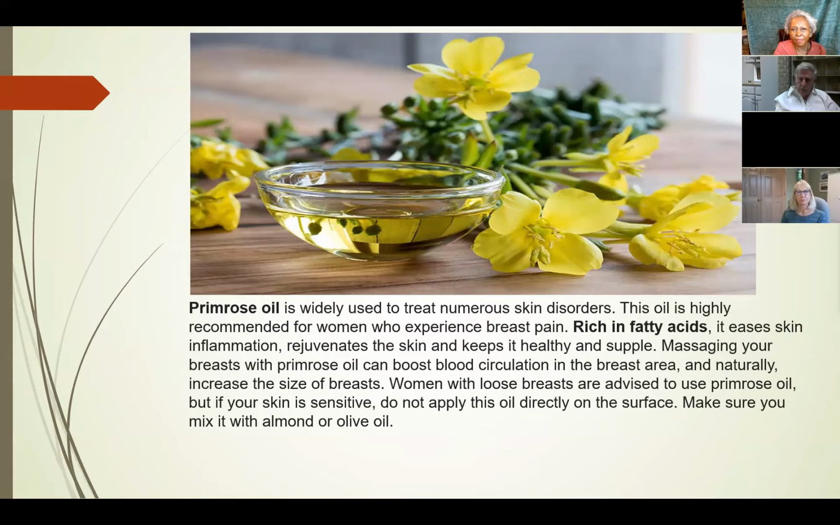Some of the oils that I recommend, or that I found are great, is primrose oil. I tell a lot of people when they're experiencing monthly PMS, primrose oil is good to take, but it's also really good to massage your breasts with because it's rich in fatty acids. It also eases skin inflammation and rejuvenates the skin. Primrose oil to me is just one of my favorites. I really love it.